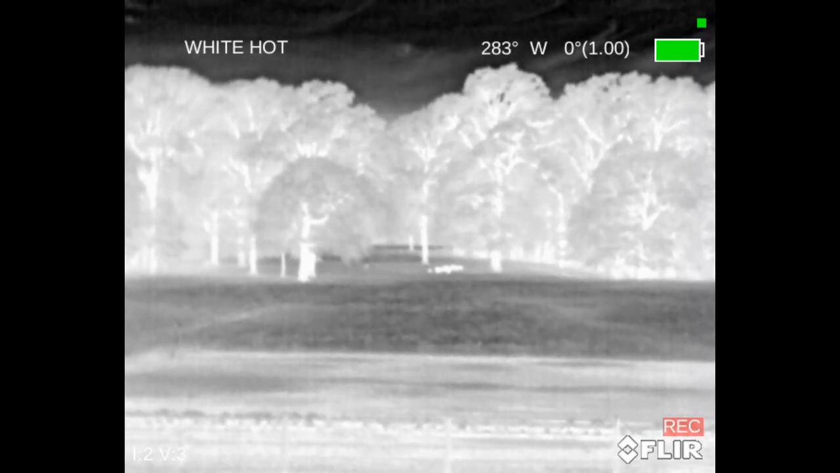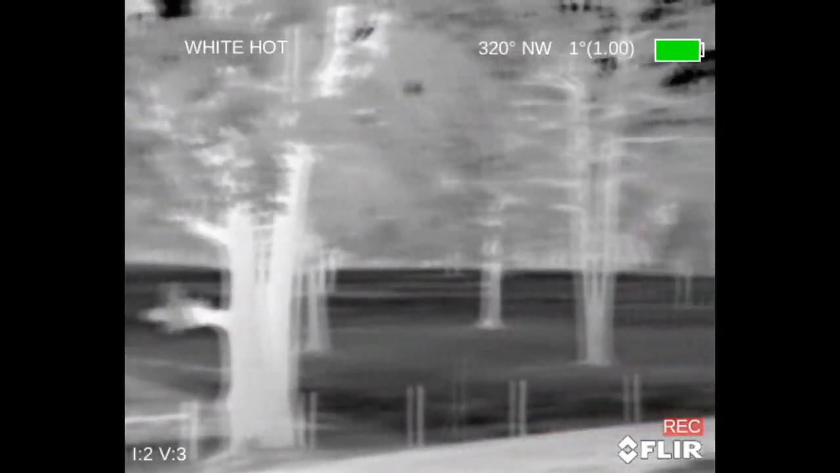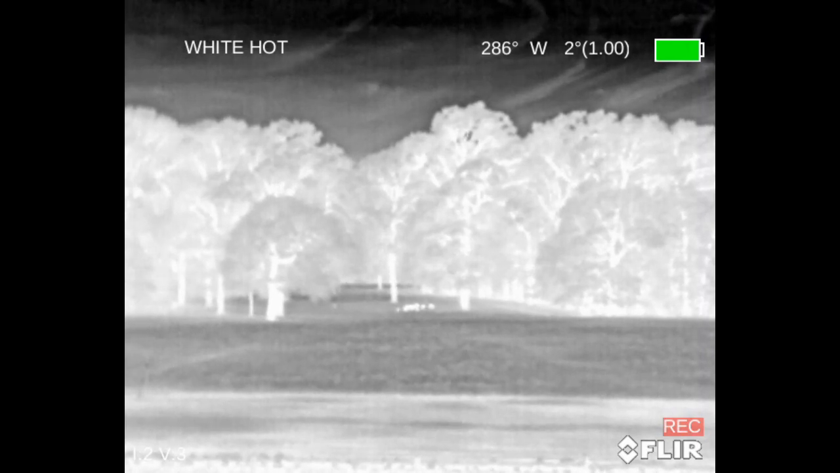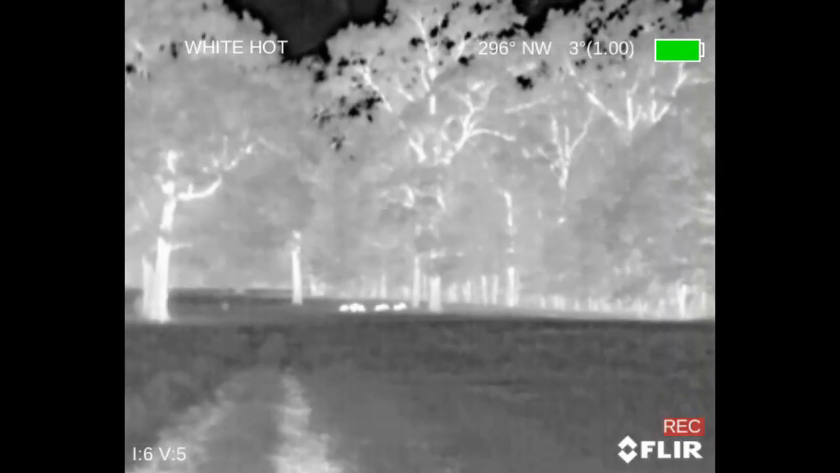Okay, so what we've got here is a group of hogs that are at about 250 yards, and you can see they look like blobs here. That's a little bit better, again, looking through the monocular, but you can't quite identify what they are. If they were deer, it's possible that you could see their head sticking up, but as they are, we don't know if it's deer with their heads down. We'd have to watch them a little bit. The more they move, the more you're able to say, you know, that's probably a hog moving around. But again, 250 yards, no positive ID here. So let's move on to a closer distance.